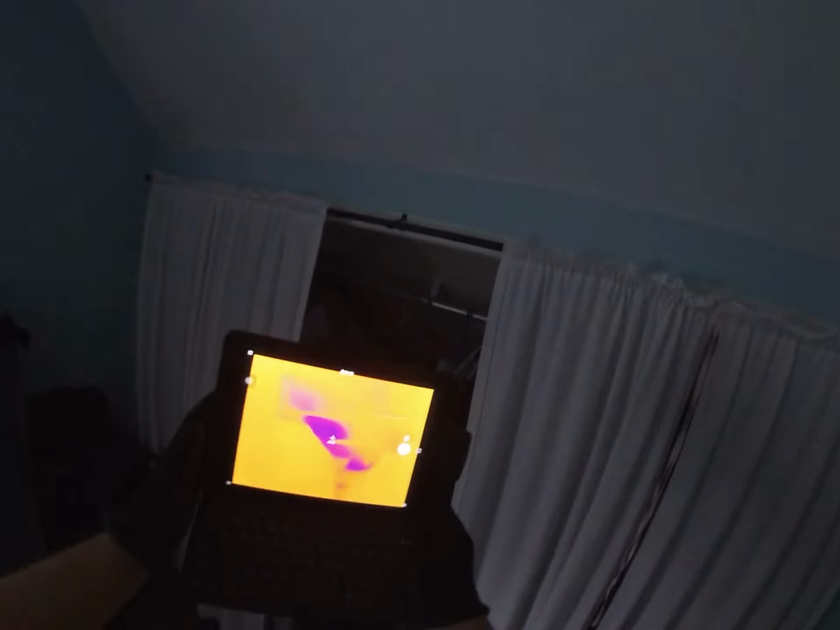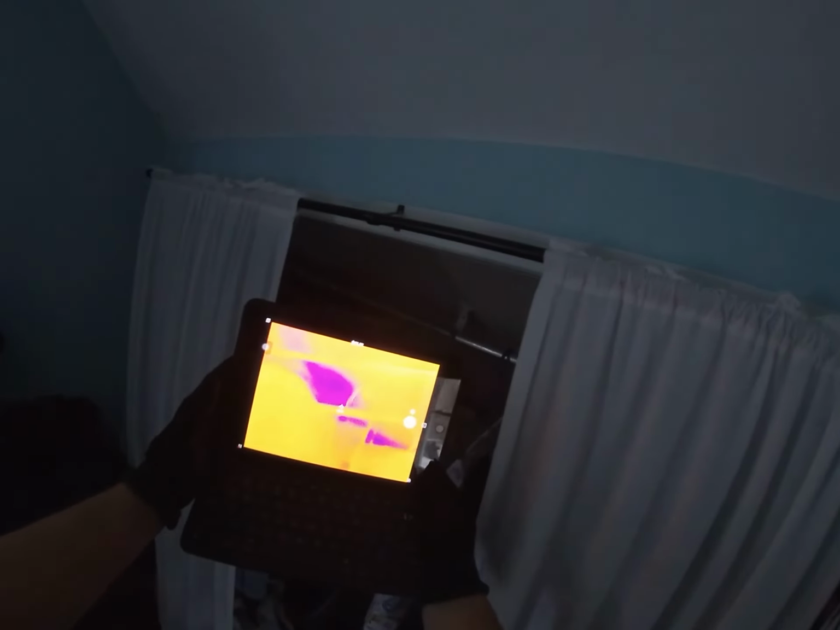And again, when we go to this side, we're seeing the same issues kind of happening here. So to varying degrees, there does seem to be a few shades of blue, a few shades of purple. We can see that here behind the clothes as well. So the cathedral ceiling is definitely part of that issue.